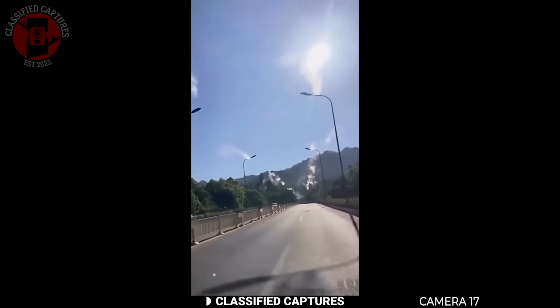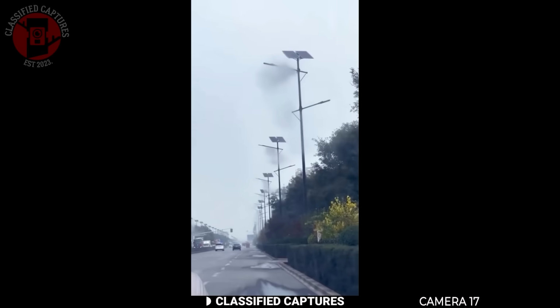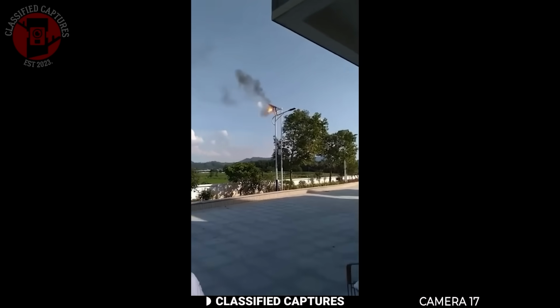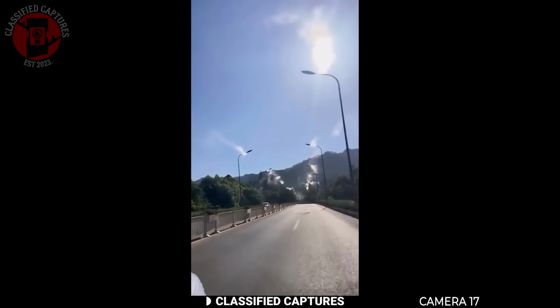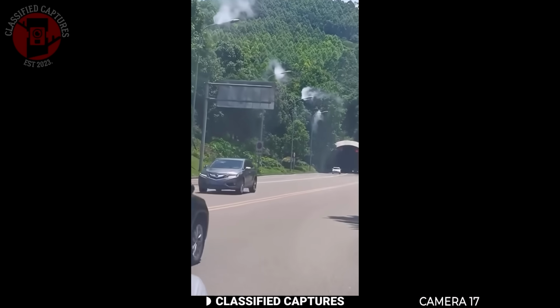This footage is straight out of China, and it's alarming. You can see several street lights along the road smoking, sparking, and even catching fire. In some parts, the lights actually fall off their poles, and it's not just one or two, multiple lights are malfunctioning at the same time. But what exactly is going on here?